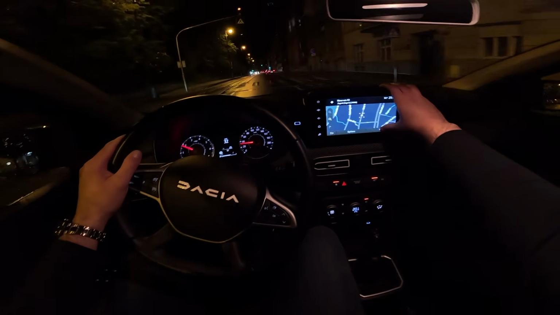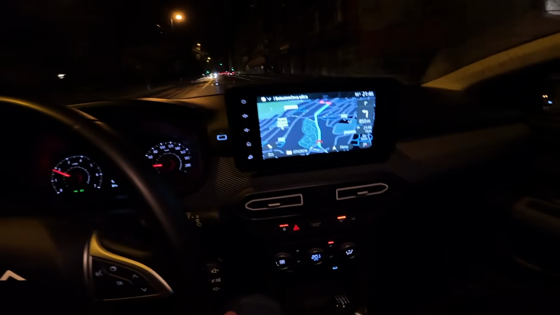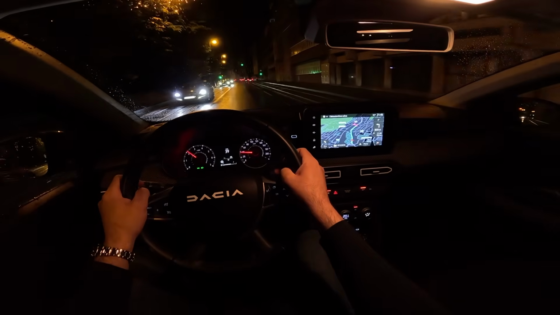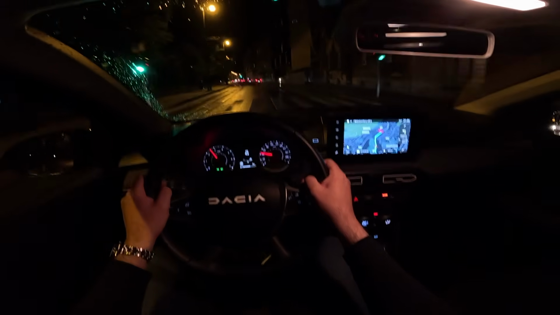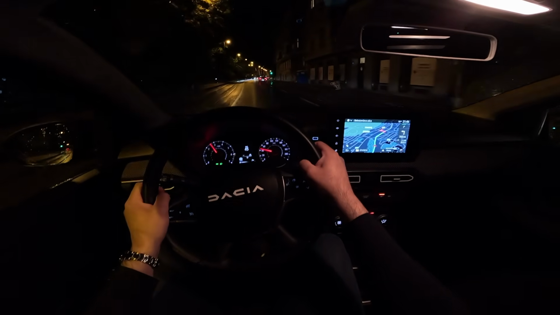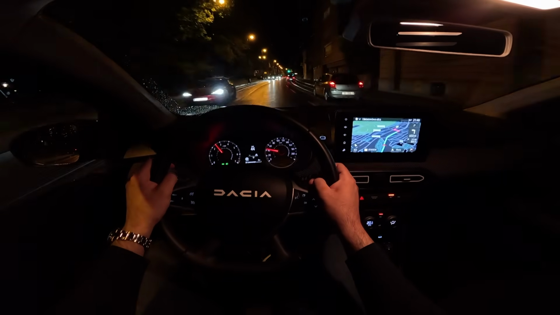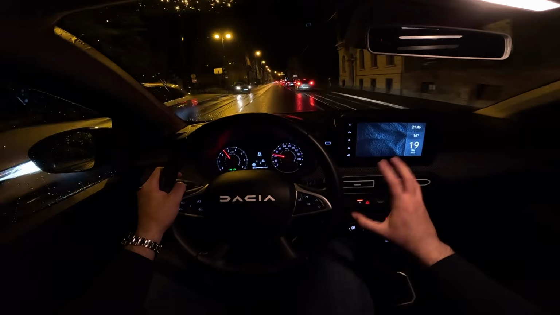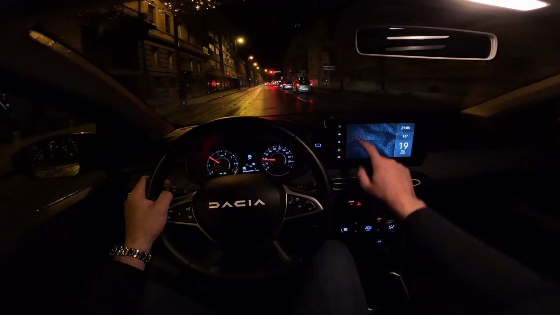And now I will set the navigation. You will see how it looks. You have the info here on the right telling you when is the turn, how much you have until your destination, and what is the estimated arrival time. And then by pressing this, you go into this sort of screensaver, where you have the date, the temperature, and the time.